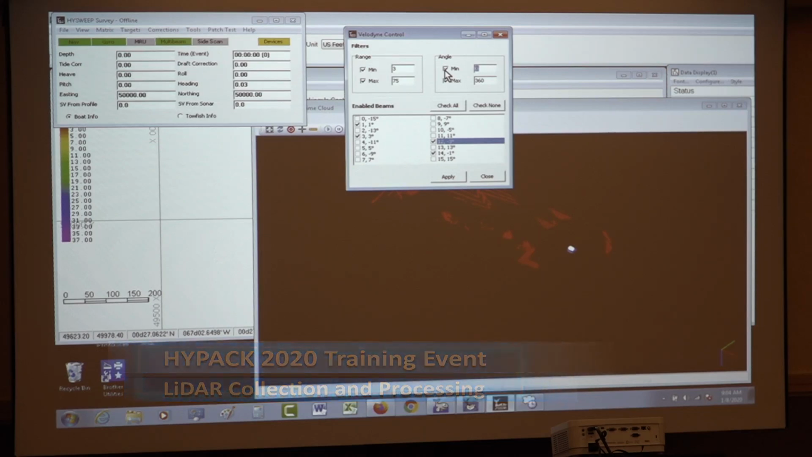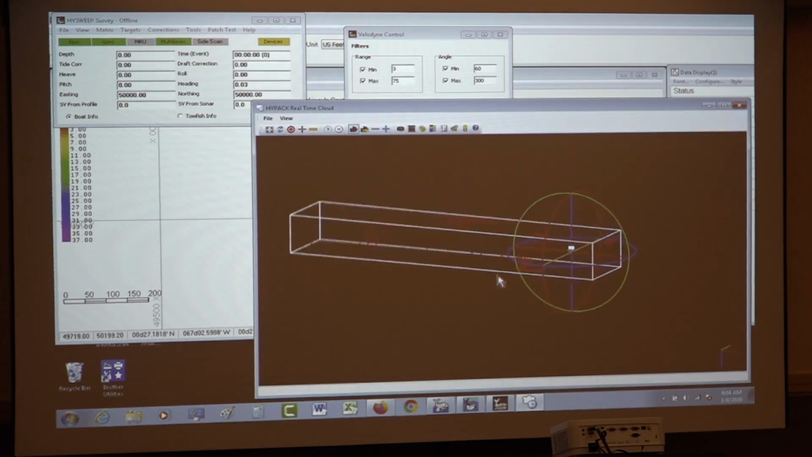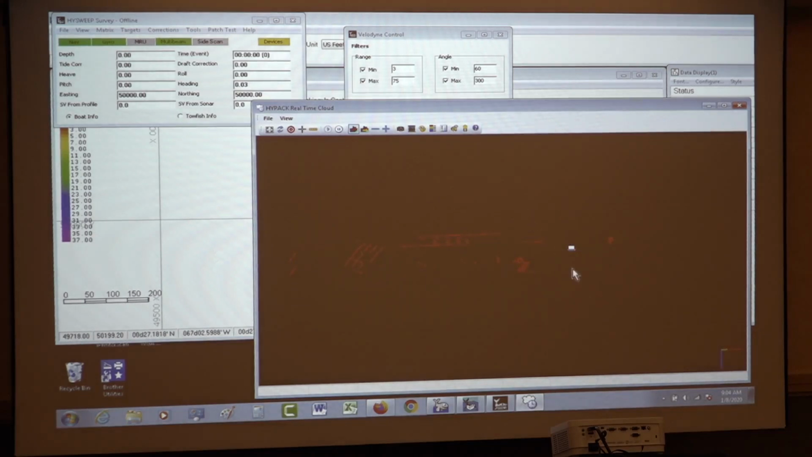So if I said I wanted to keep from 60 degrees out here to 300 degrees out here, I've clipped out this 120 degree area. So I would tell it I want a minimum 60 to a max 300. So 60 to 300, I'll hit apply. So now you can see that I've clipped out this wedge right here, and that data is not coming in. I could set it to 90 and 270, and now that would just do straight out and everything below it.